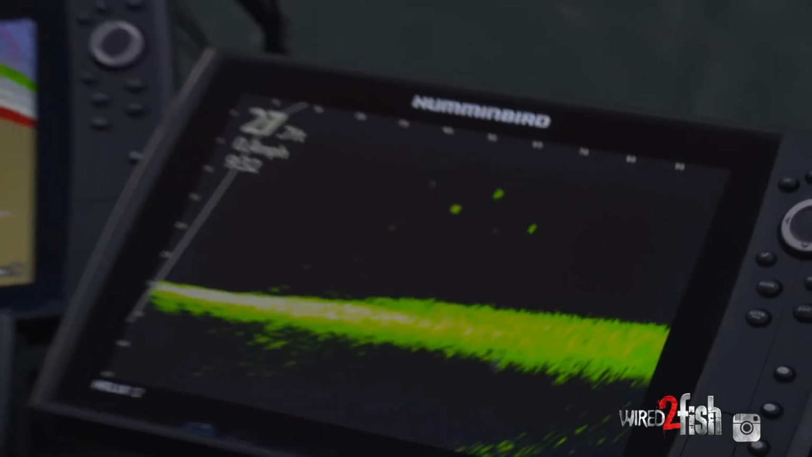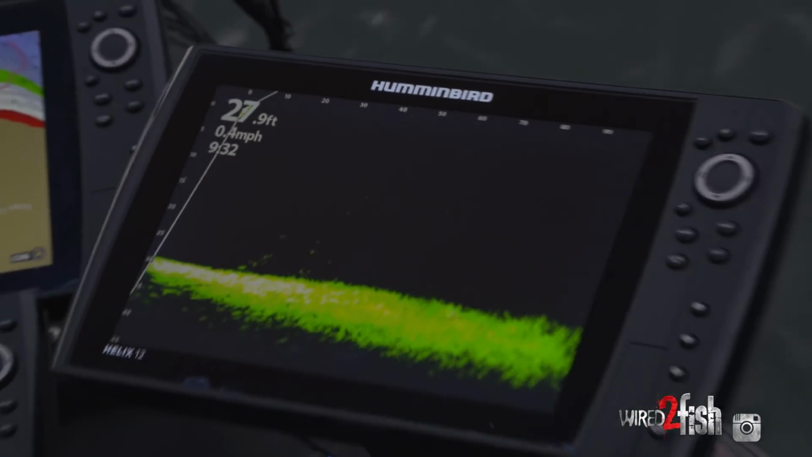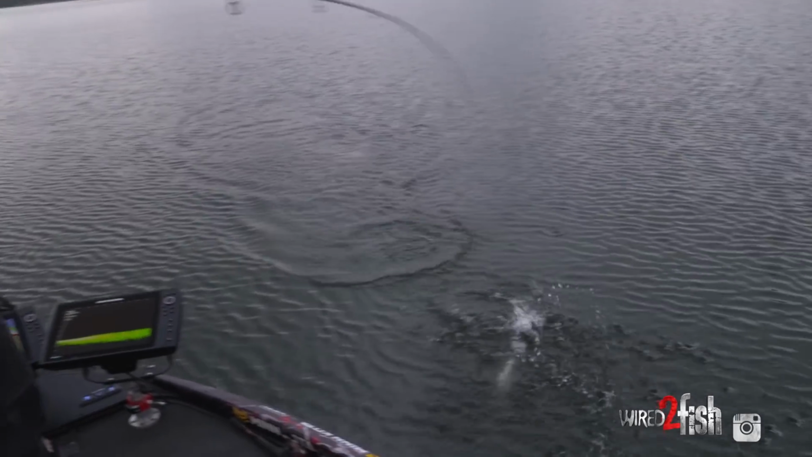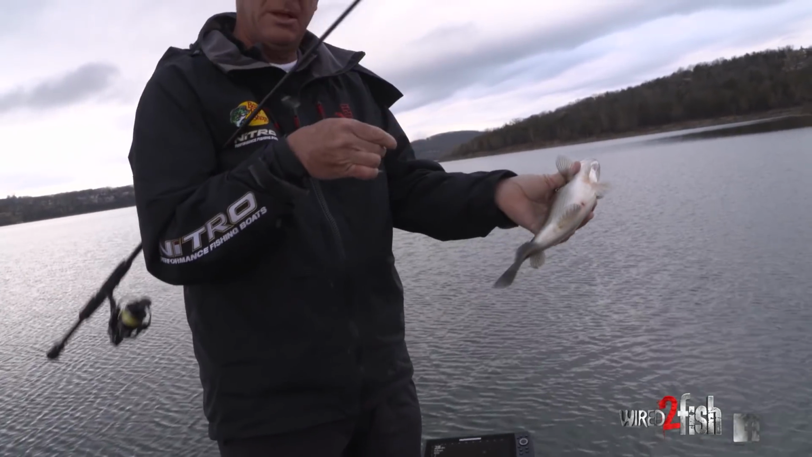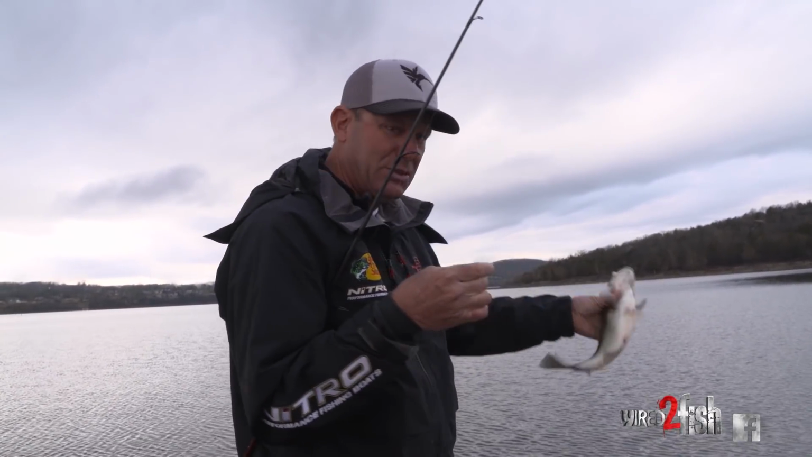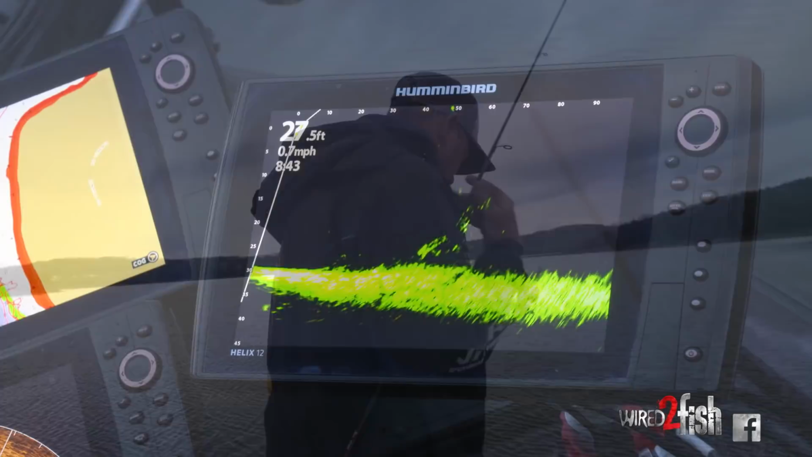Now look here on the screen, there's 5 or 6 fish spread out right there in the water column. Got him too. I just saw those and pitched right to it. It's not a big one, but I'm just here talking and I look down and there's fish showed up on the sonar. You pitch right there to them, you know the exact distance and direction, and you catch them. I mean, that one bit like crazy.